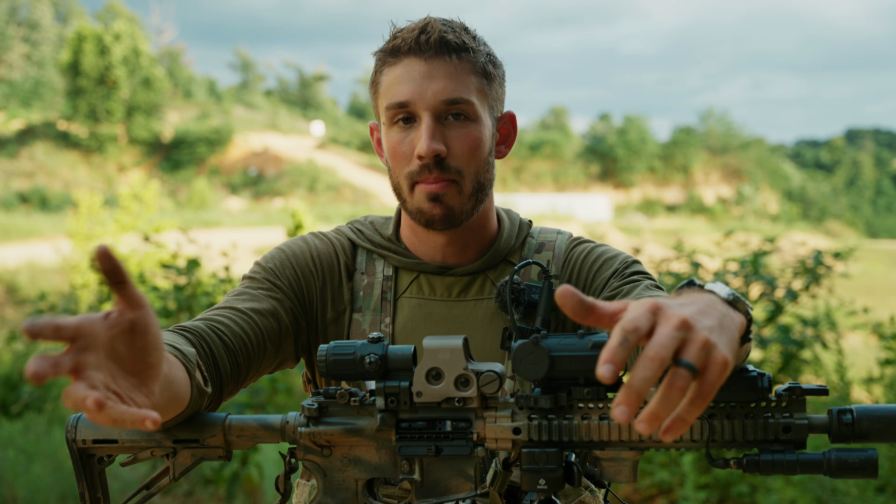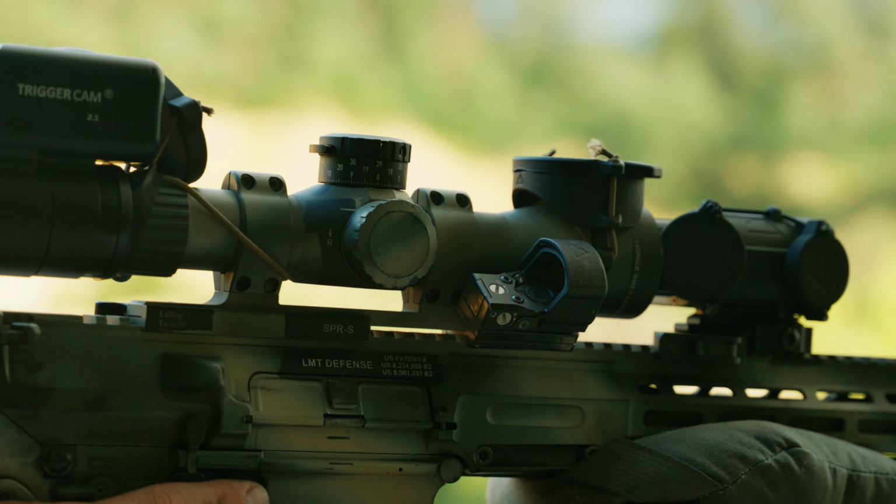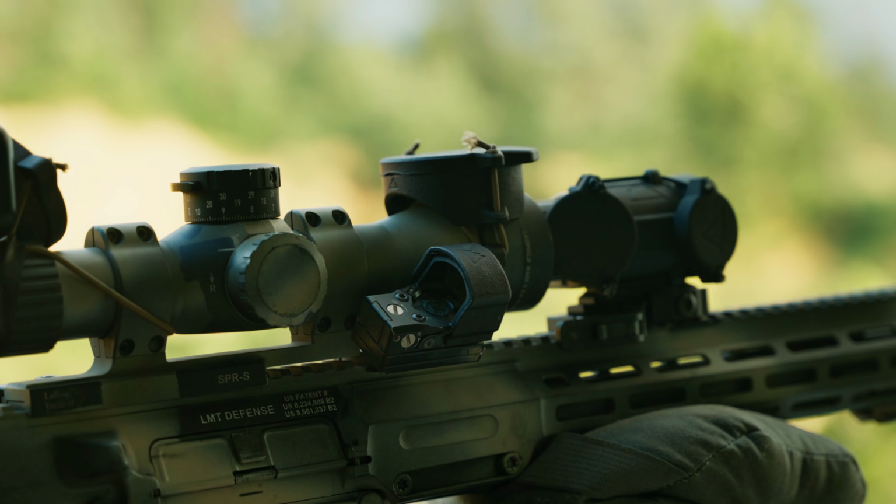You're gonna have to spend more money on a higher quality, more expensive thermal to make something like this system work. At the end of the day, I'm very happy with this setup, but when you're running and gunning with it,